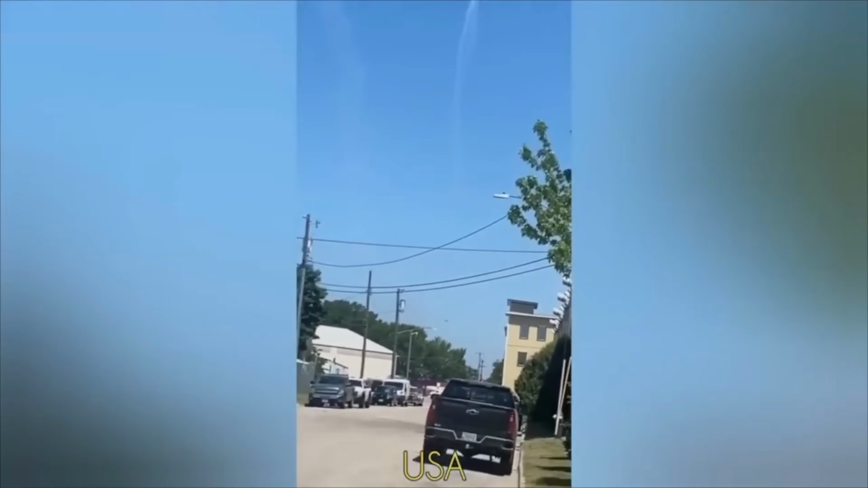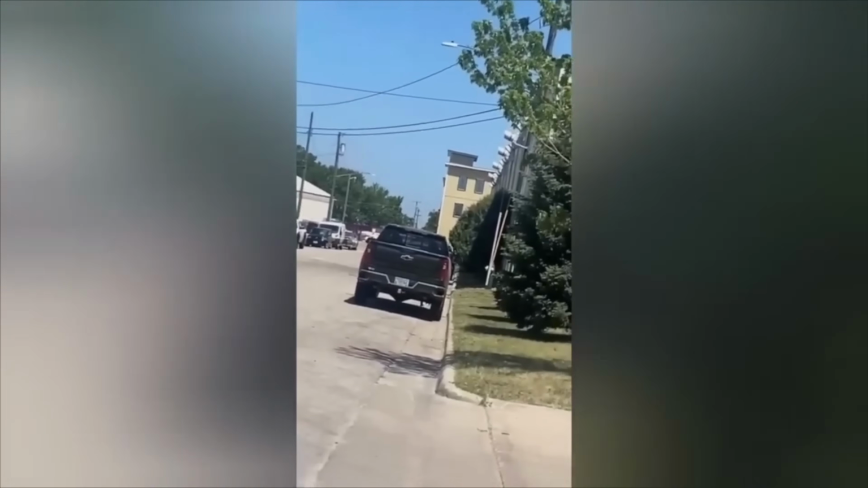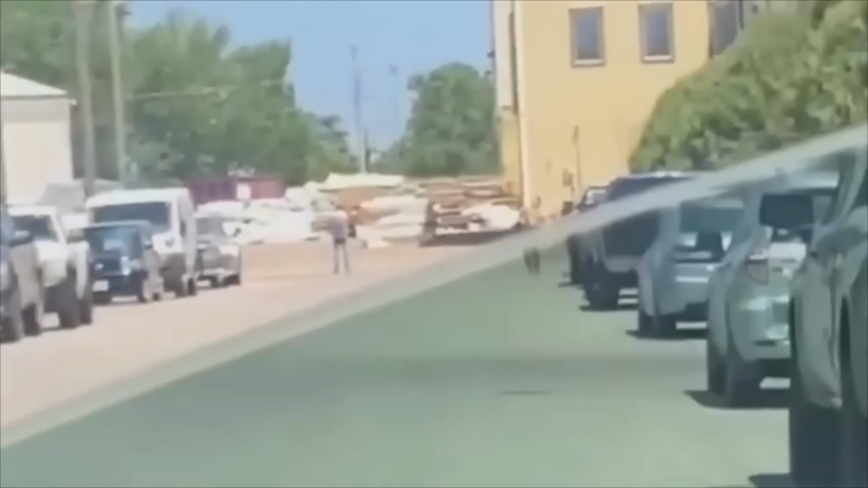In this one in the US, we can actually see a chemtrail zipping upward and a dark object, kind of looks like it has four sides, dropping from the sky. It could have been a drone, but I love how this dude sees the guy standing where it was. He's like, yeah, I'm just going to close my window. I'm out of here.